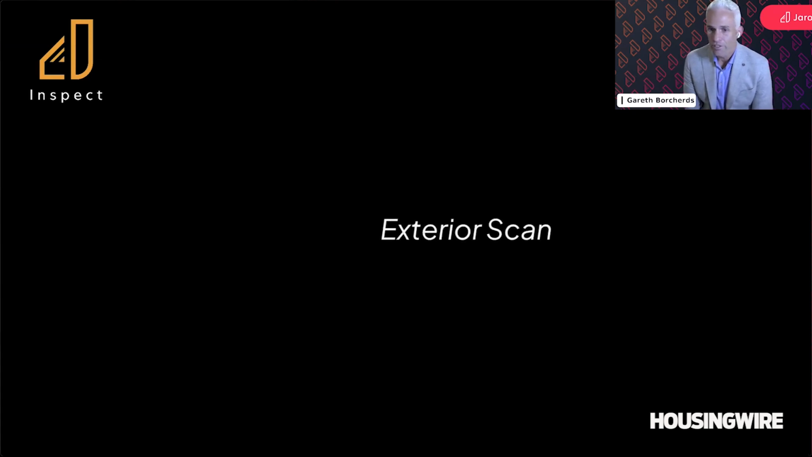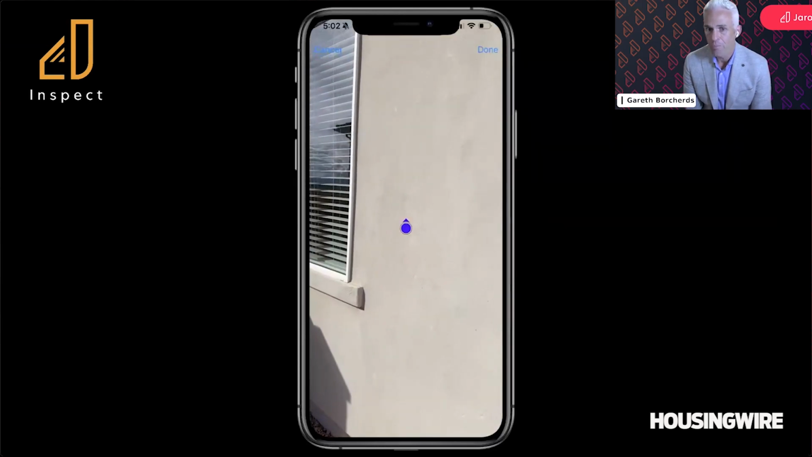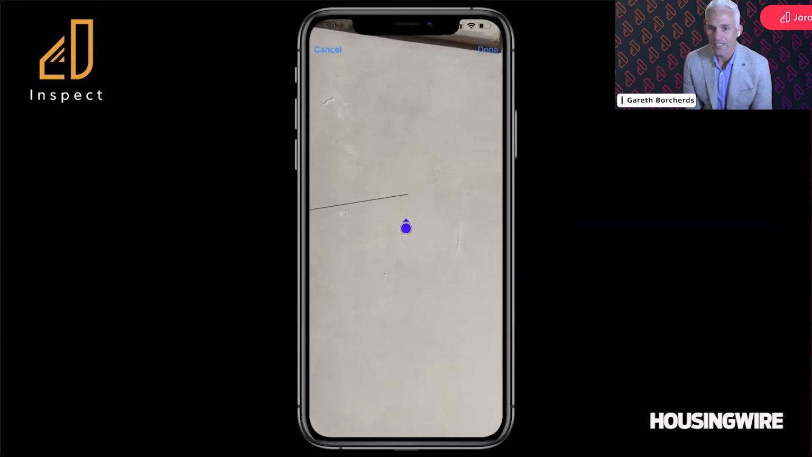And then one final thing before we finish up, I also want to show you the ability that we have with this technology to do just an exterior scan. So I'm going to do a very similar process.